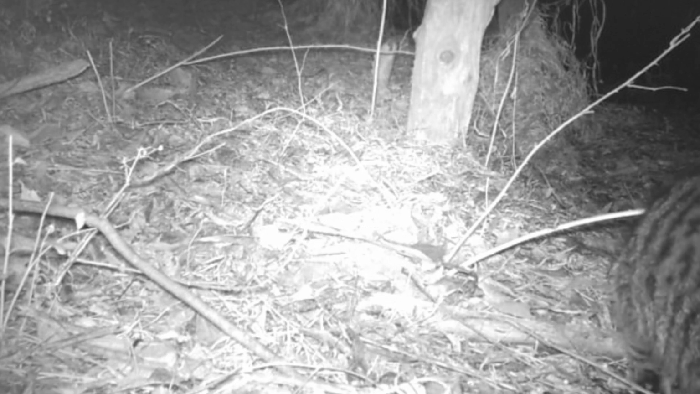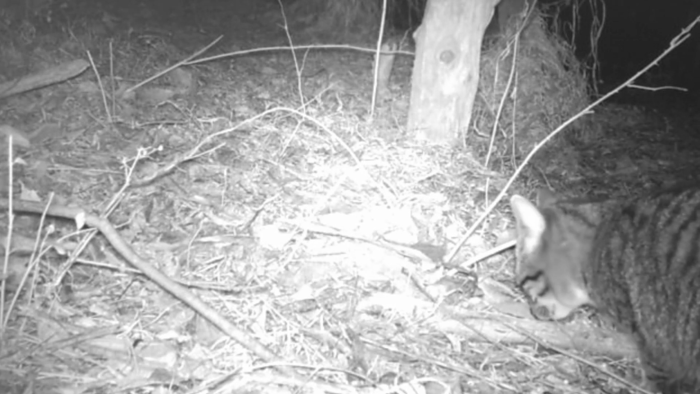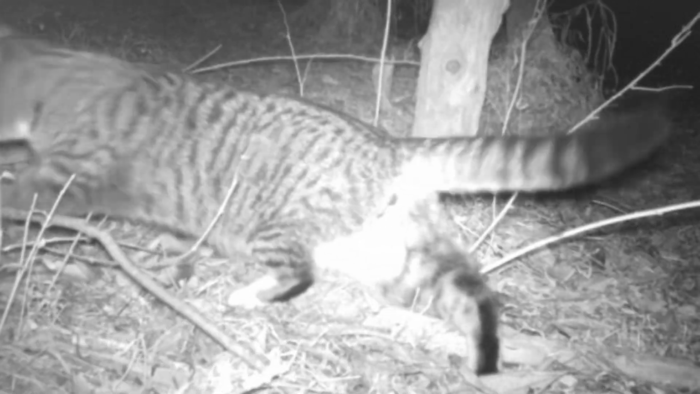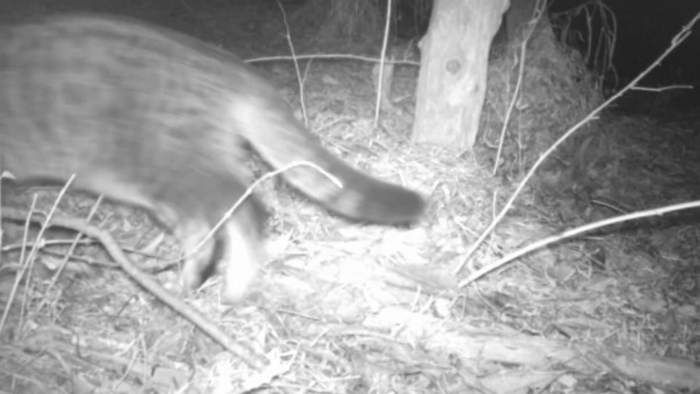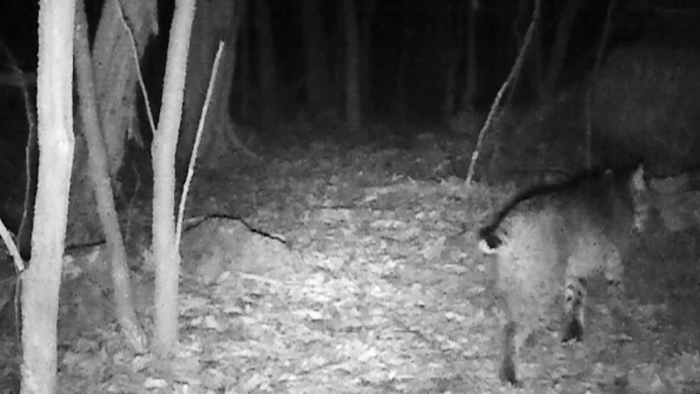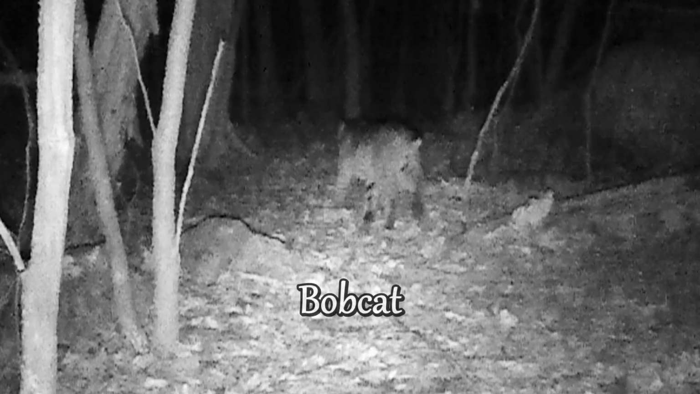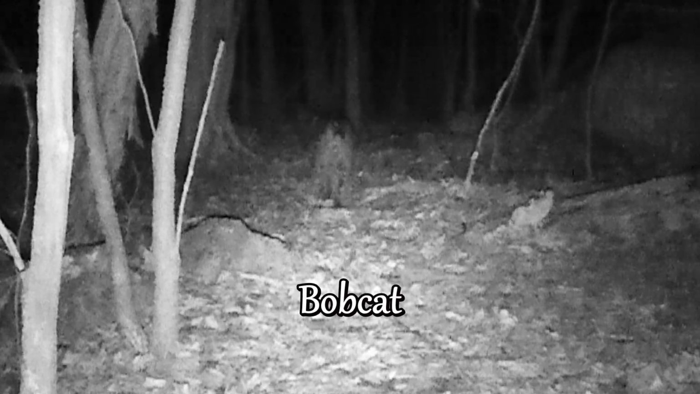Now, I thought this was a big old bobcat right here. Looked just like one, the colors of it. Don't it? Looks just like one. But it's just an old big feral house cat. Got the colors of a bobcat. But here's a bobcat. Make no mistake about it. He's easing through too, looking for his dinner.